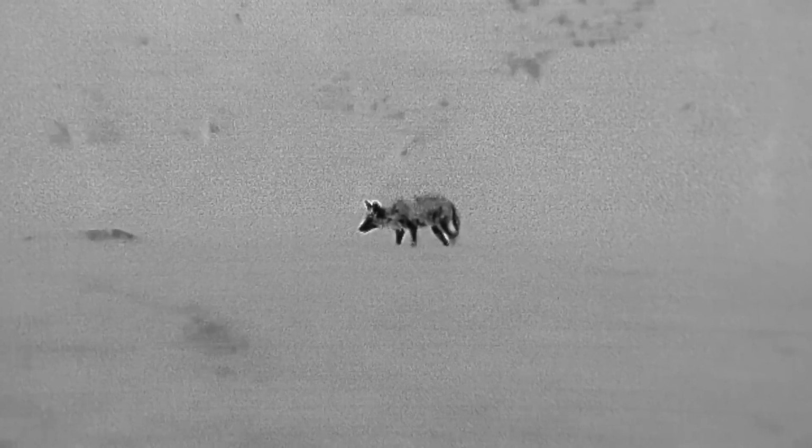Well, it appears my pig has also attracted 2 other younger coyotes, but this sucker wasn't about to let him have a piece of it. They didn't realize whose turf they were stepping on. You know, truth be told, I'm glad he ran them off. I'd much rather try to sneak up on 1 set of eyes rather than 3.